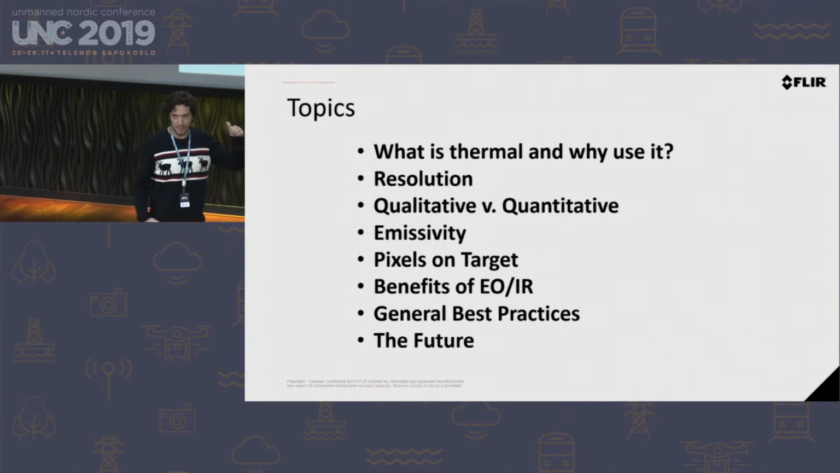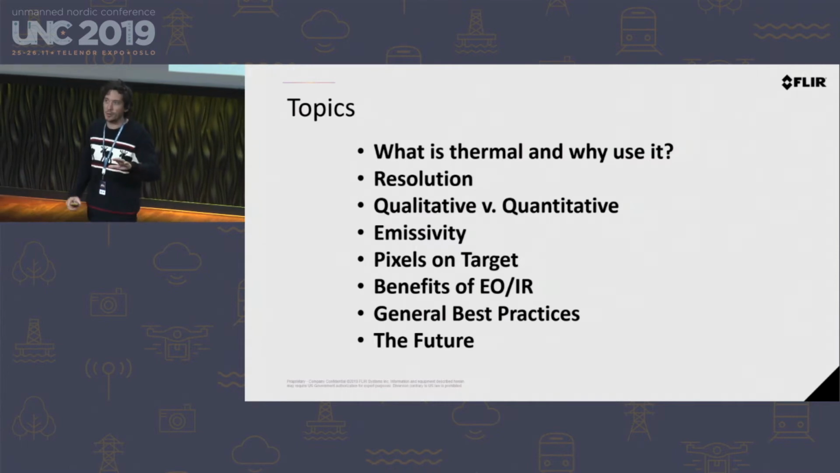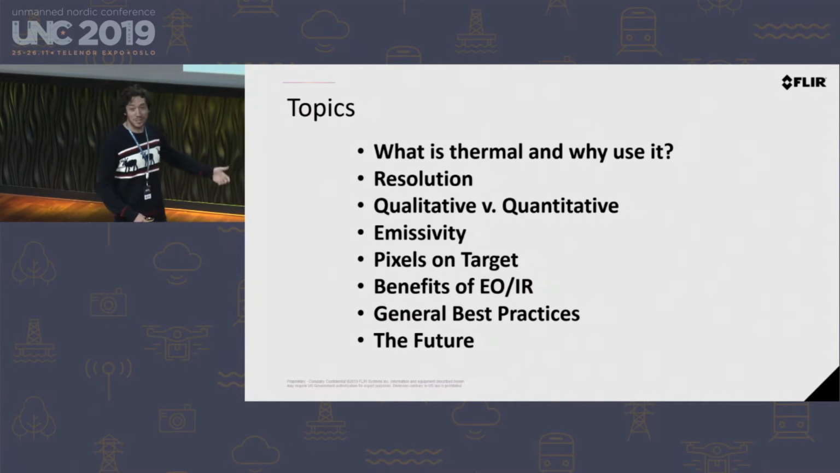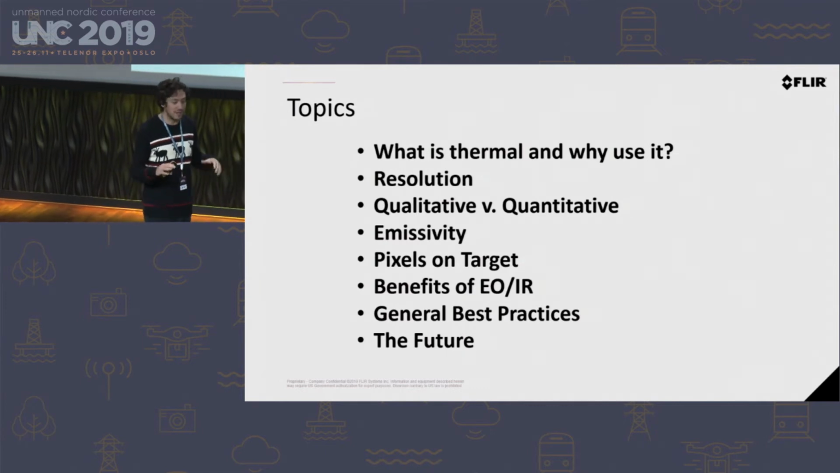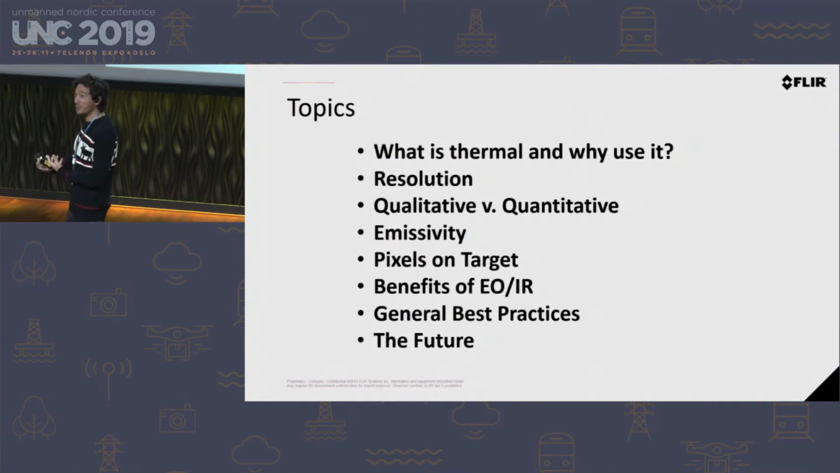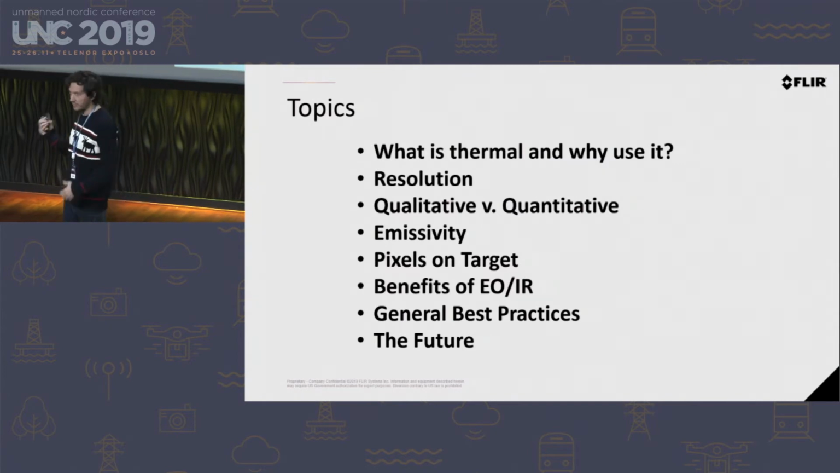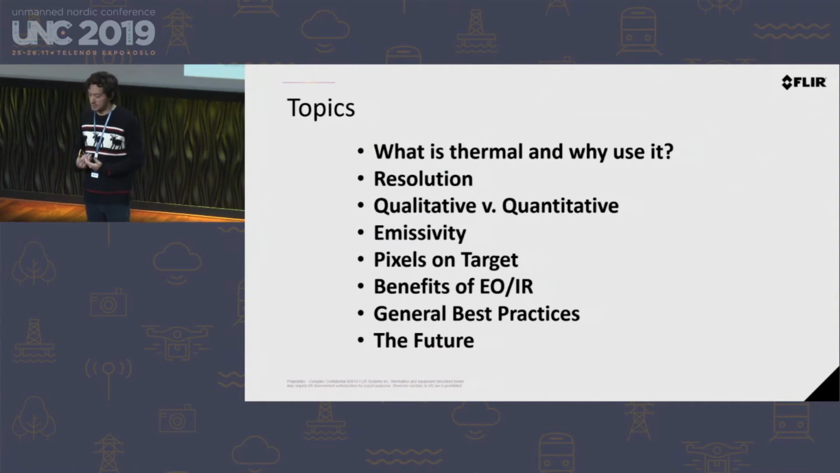This is more of a very American slide, and I actually don't really love slides like this, but you can decide whether you want to go get a coffee by knowing what we're going to talk about. Here we're going to talk about what thermal is, just basic leveling of what the technology is and what it means, what resolution is with thermal imaging cameras and how that's different between that and RGB cameras that you might be used to, different missions and the difference between qualitative and quantitative missions and how you might approach those.